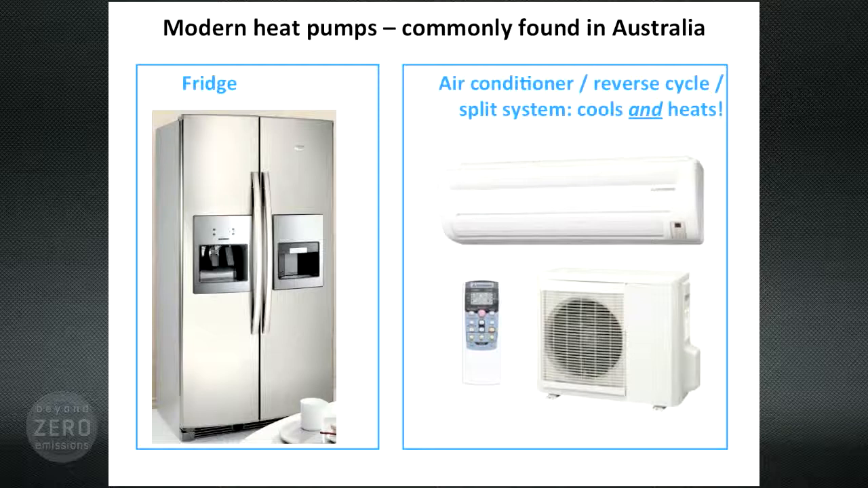As we see here, your air conditioner is also a heat pump. On a summer day, it takes heat from your lounge room, perhaps at 27 degrees, and pumps it outside, even though it might be 42 degrees outside. But you can also run your air conditioner heat pump backwards as a heater. And this is where the word reverse cycle comes into play.